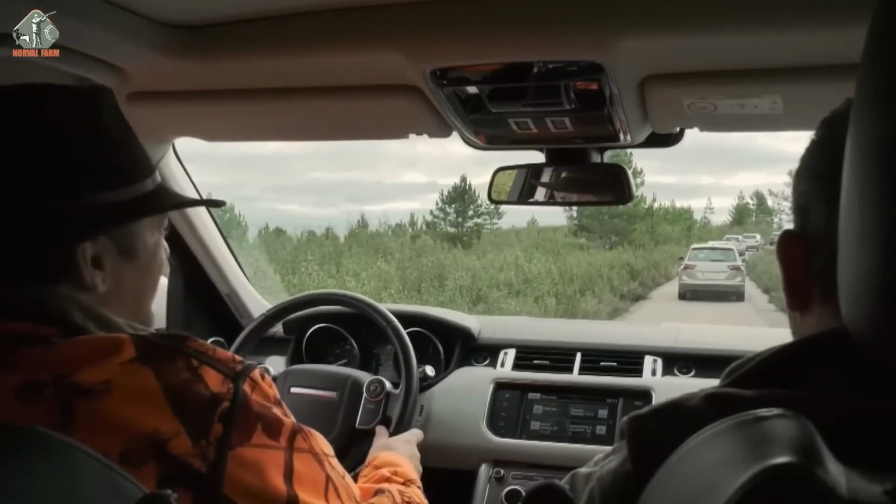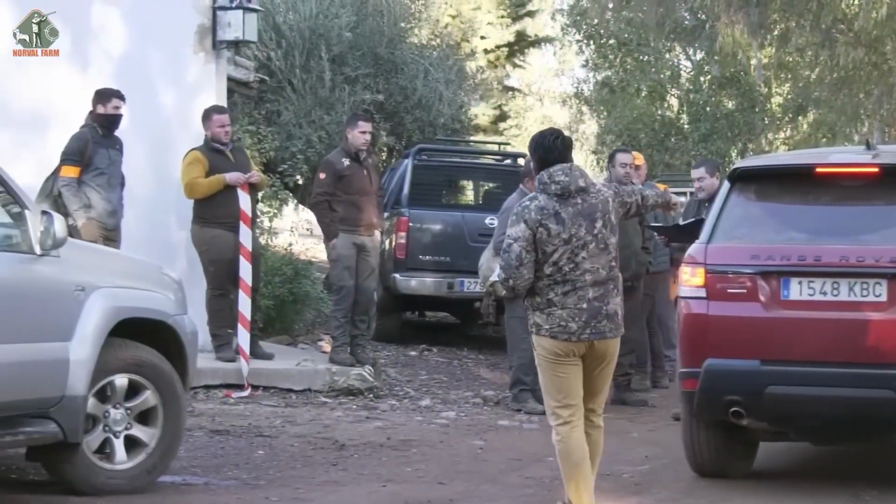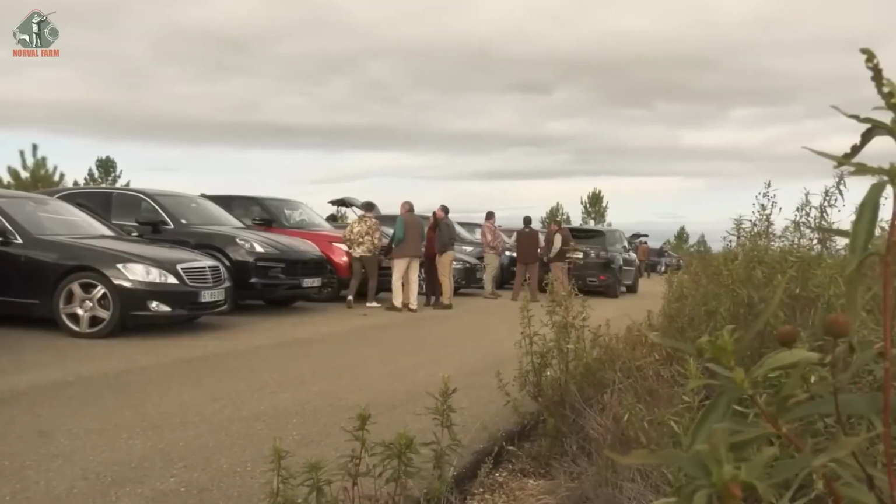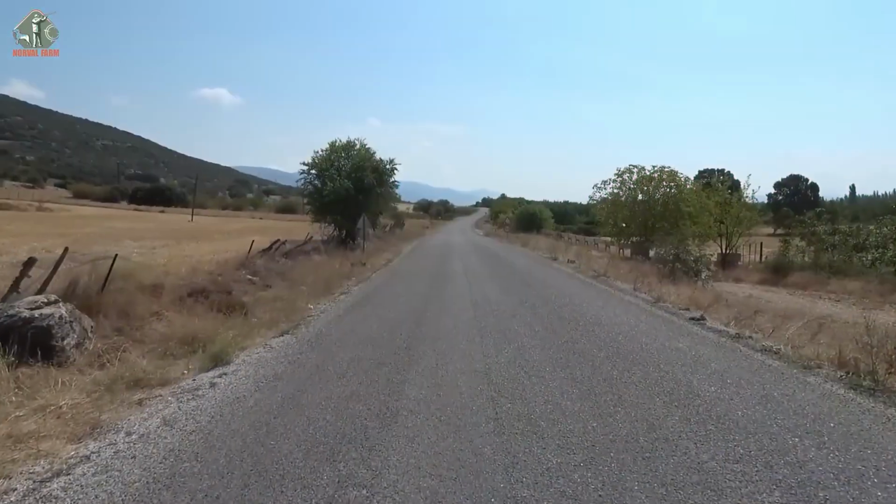The trip started early in the morning. The autumn weather was still chilly. Dozens of hunters were present at the assembly point to assign tasks. The group divided into small groups, each group in charge of a different area.